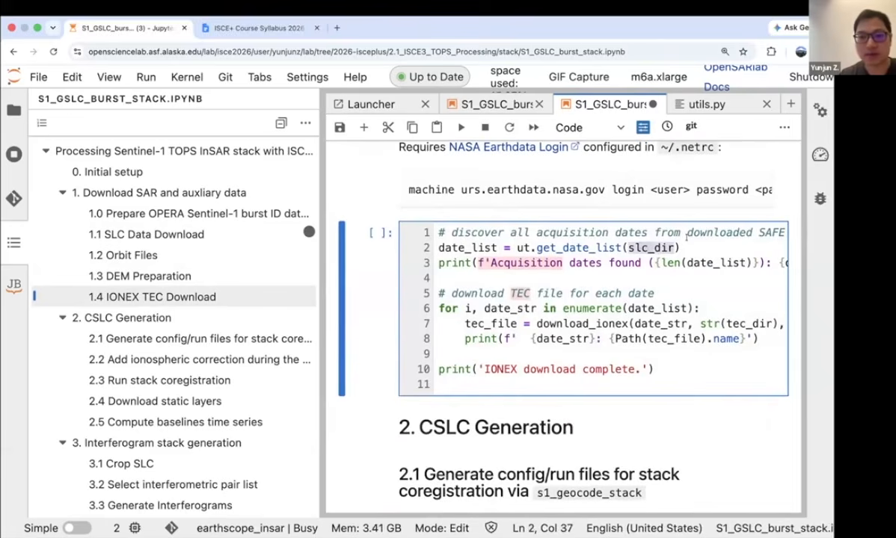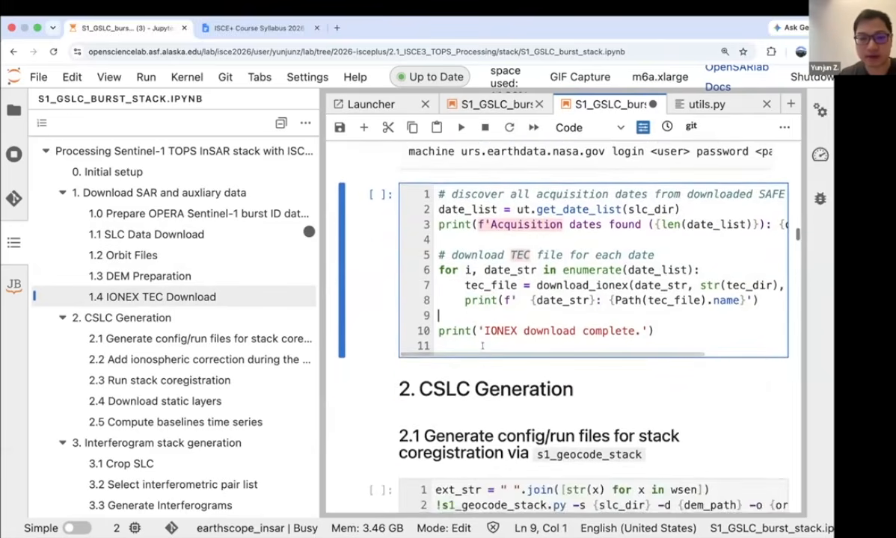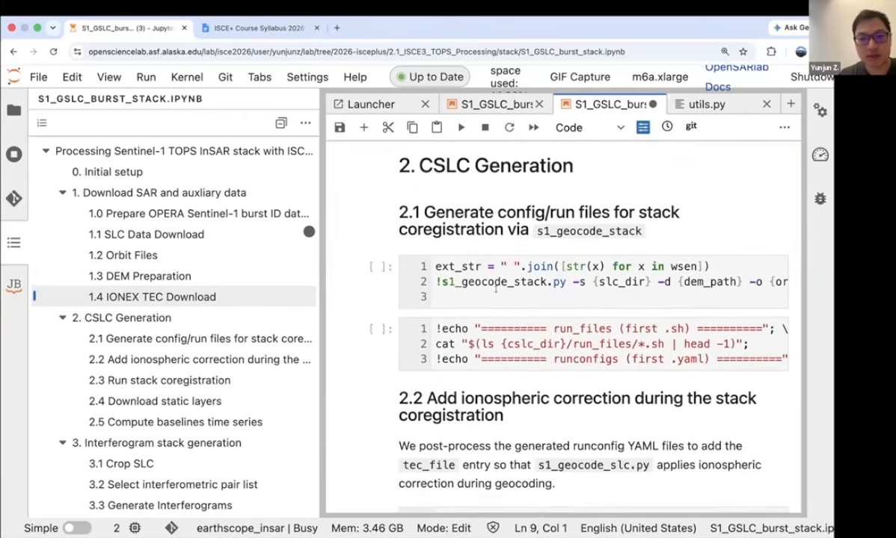Given the SLC directory, we can grab all the date lists, and for each date, we download the text files, and then we can do the SLC co-registration.